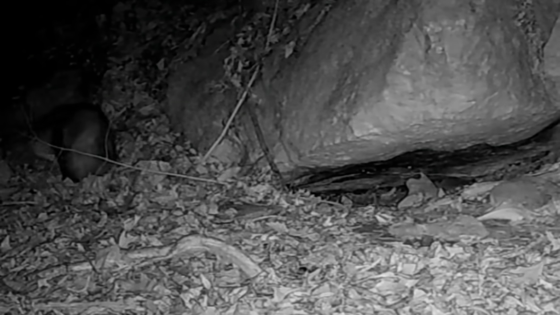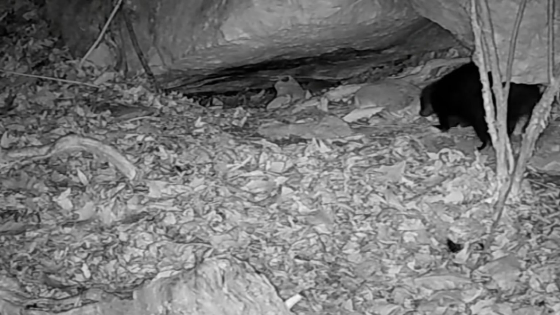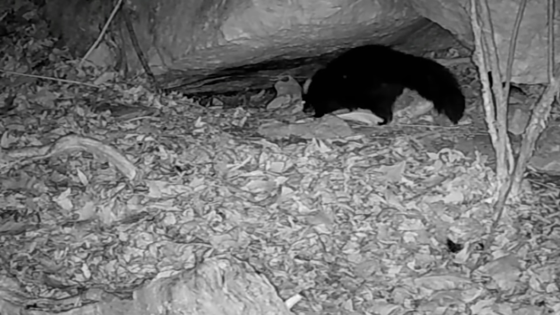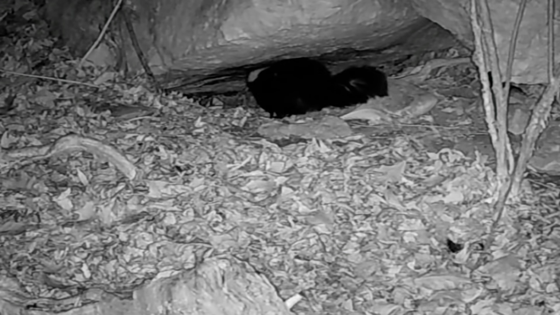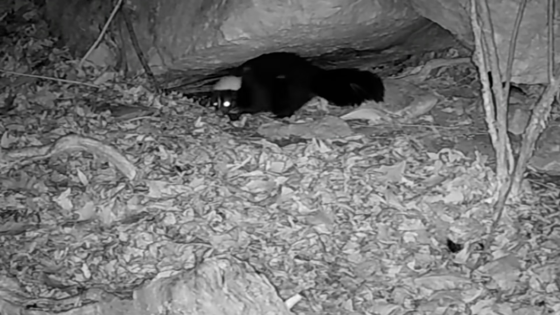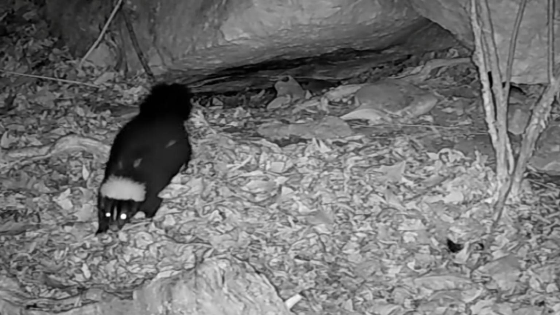Remember, these videos are always a week behind. Here you've seen a possum get leaves before. Well, there you go. And that looks like flat top here at the rock. He's just out doing his thing.